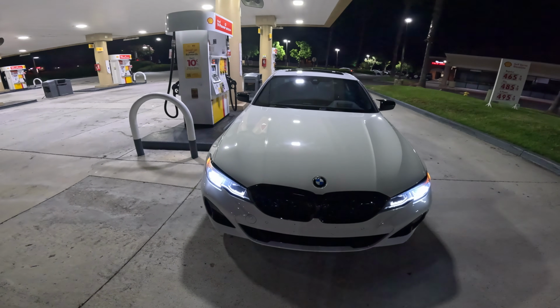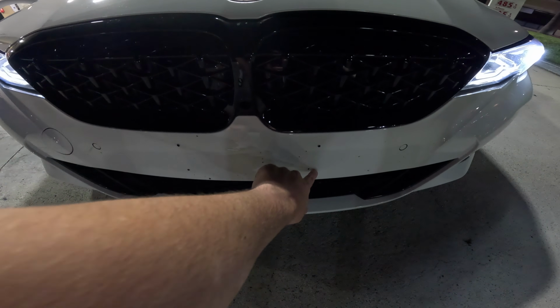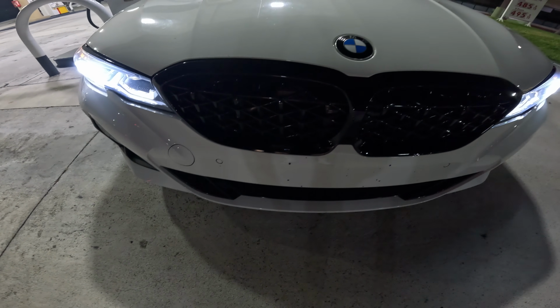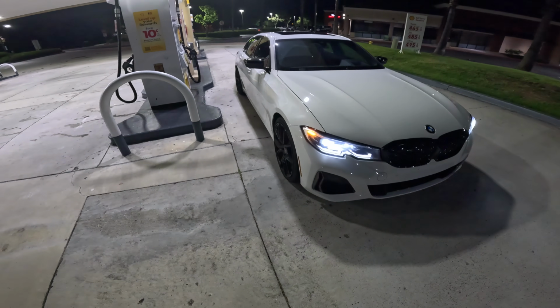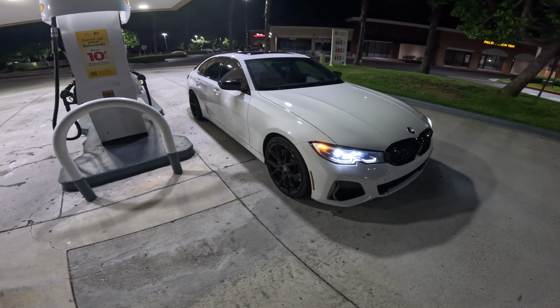The other thing too that I don't like is when I bought the car, there's holes right here for the license plate. That's how I know a grandma drove this car. Anytime I buy a brand new car, I make sure to tell them not to drill into the front bumper.